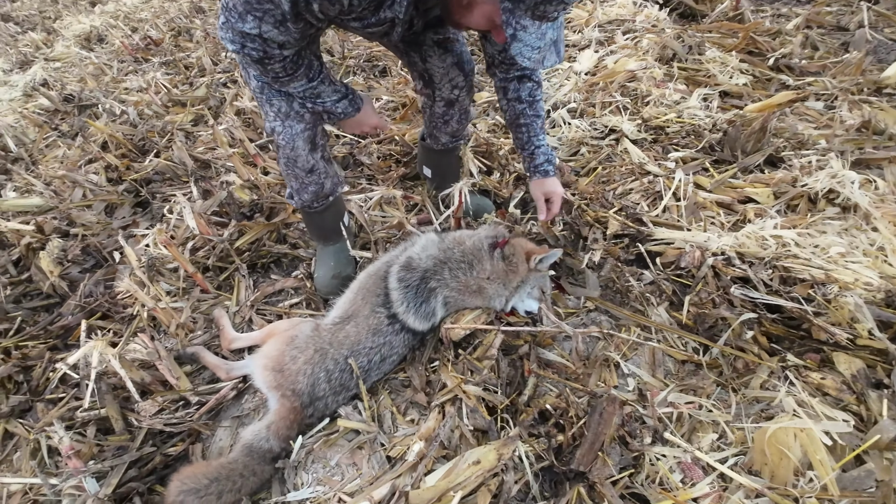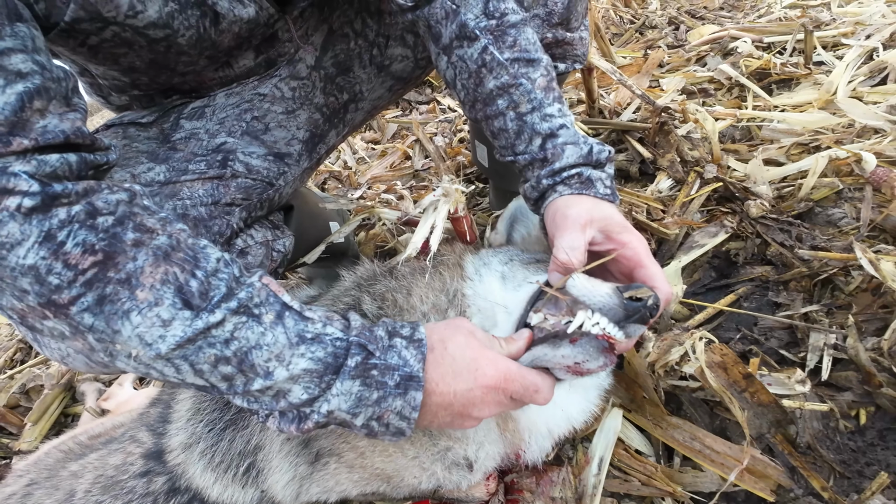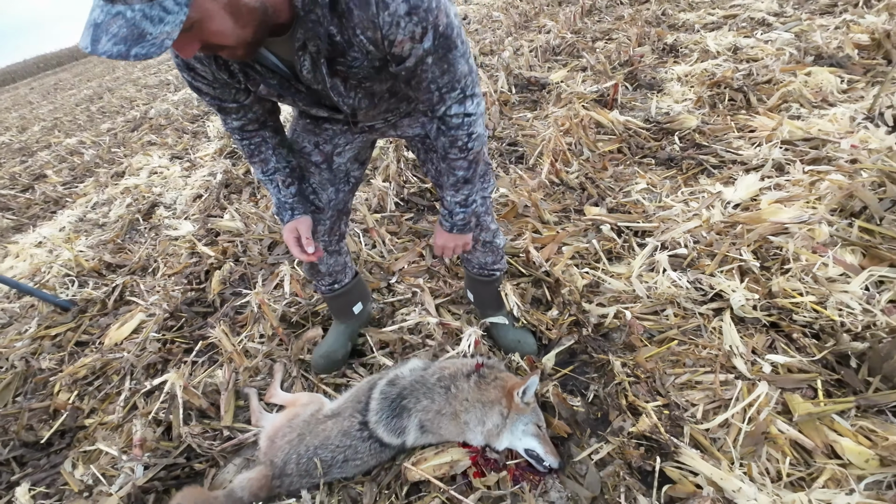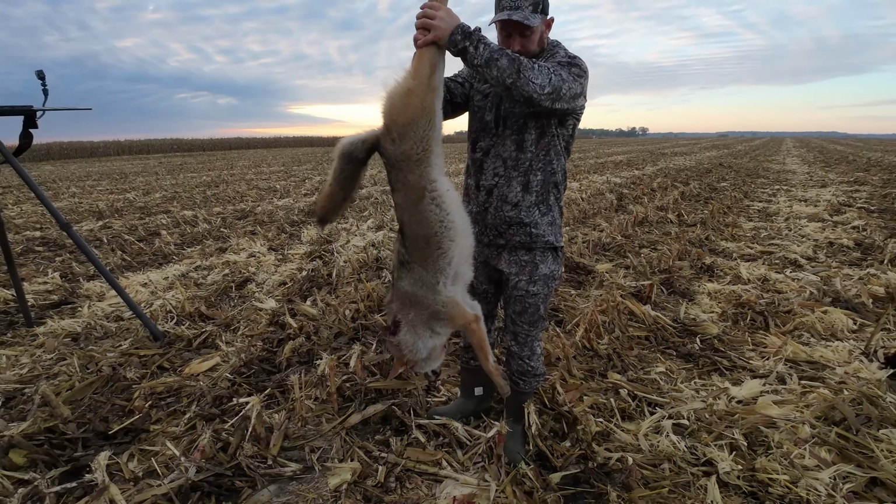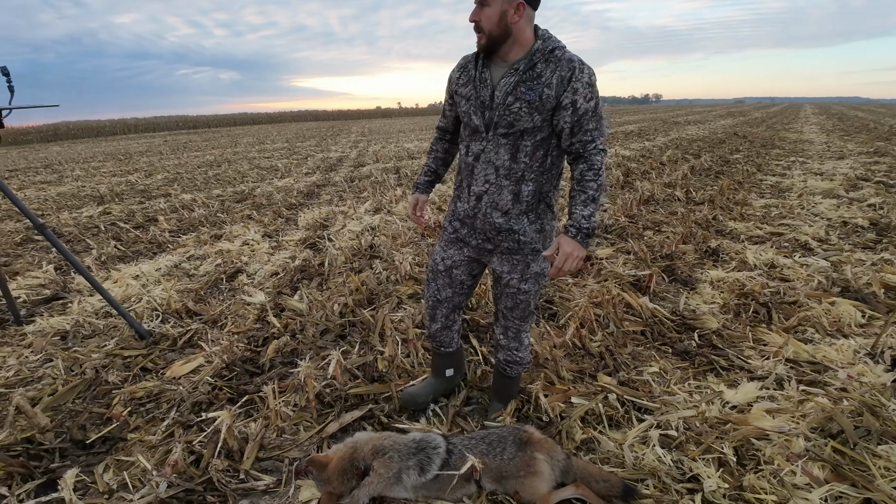Yep. Oh yeah, that's your entry, right? Oh, right, yeah, right in the back of the head. Perfect. It's not real old, just real healthy. Was it a male? Yep. It looks like a male. Good sized male. Hold it up. Just a little hungry this morning. Yeah, that's a big coyote. That's what we like. Starting to fur up a little bit.